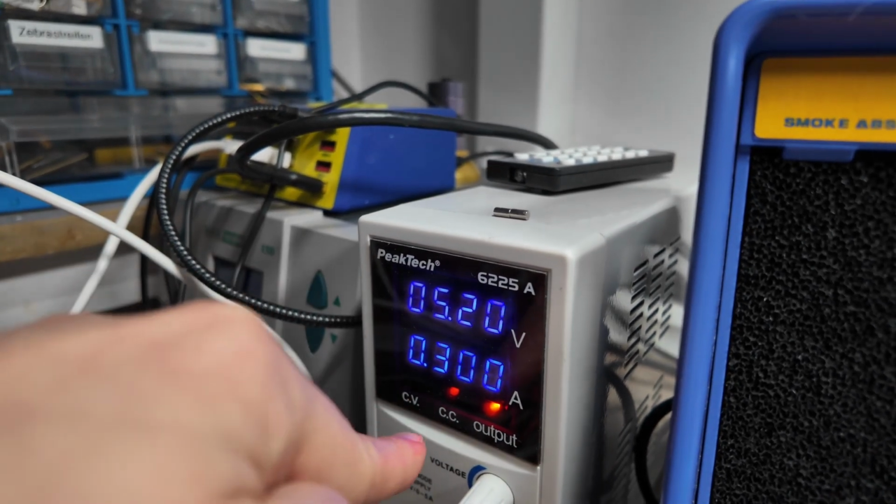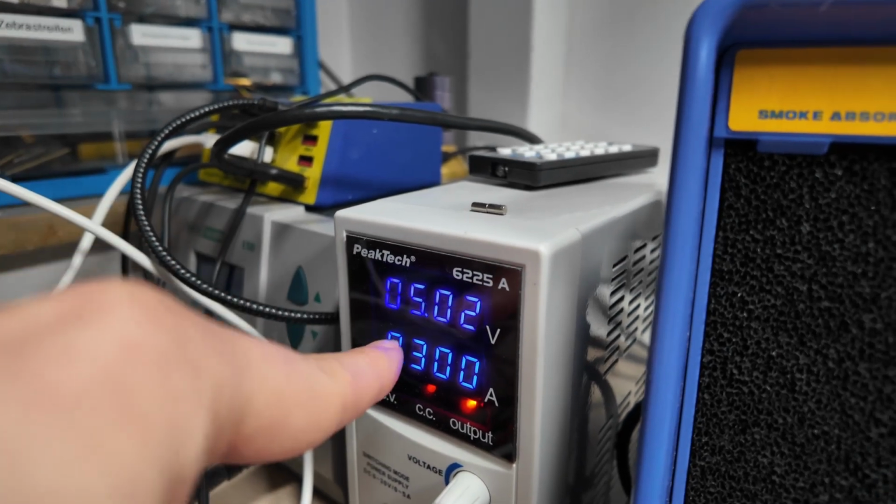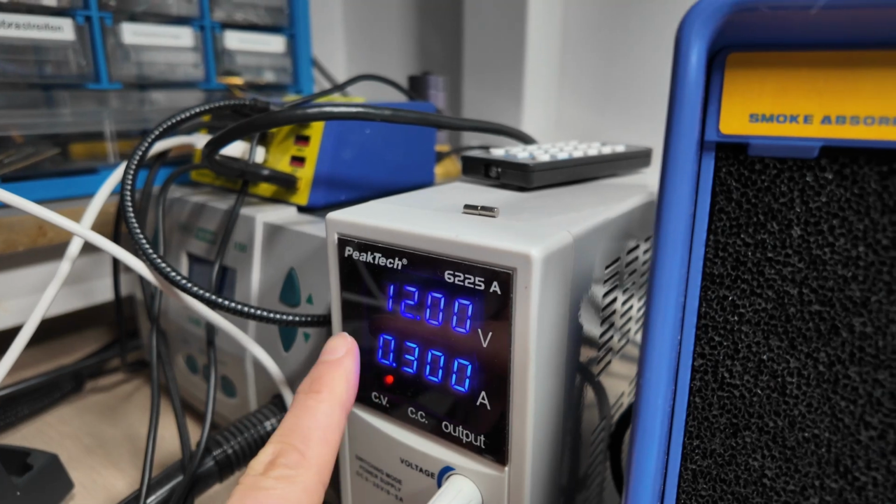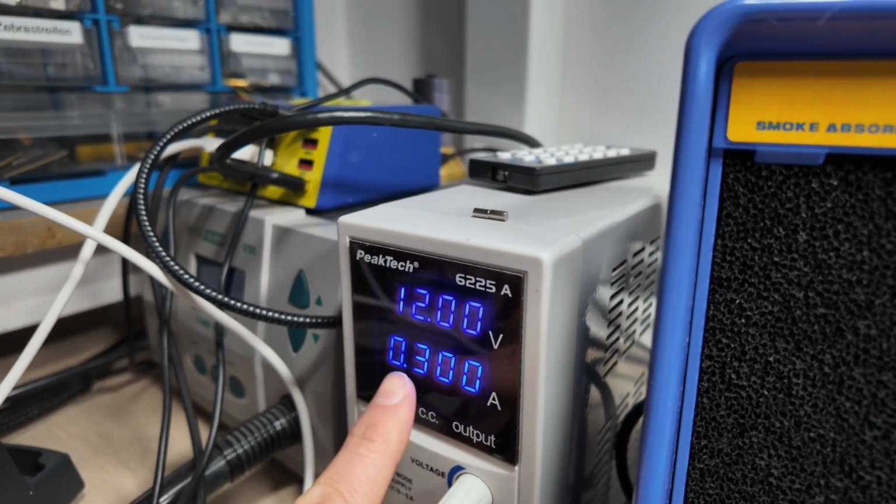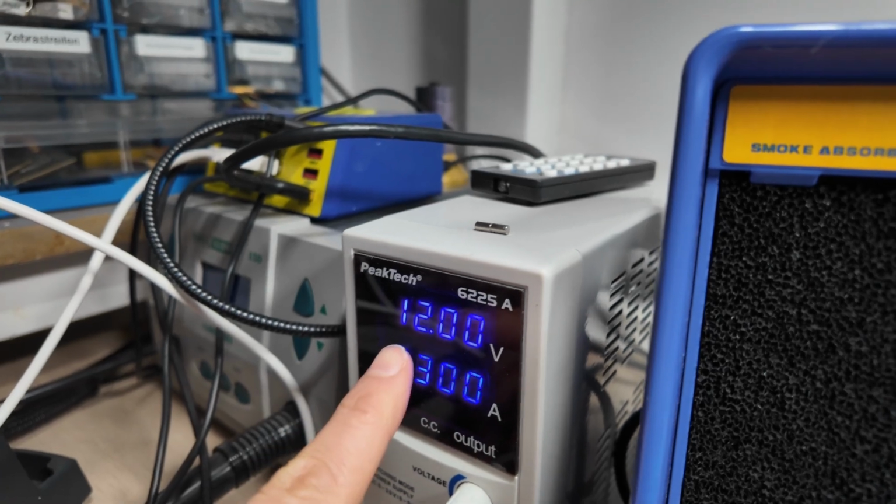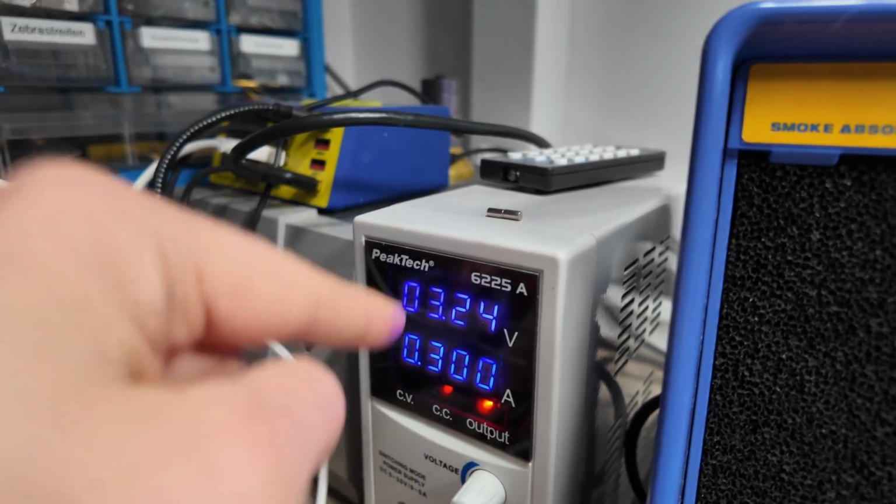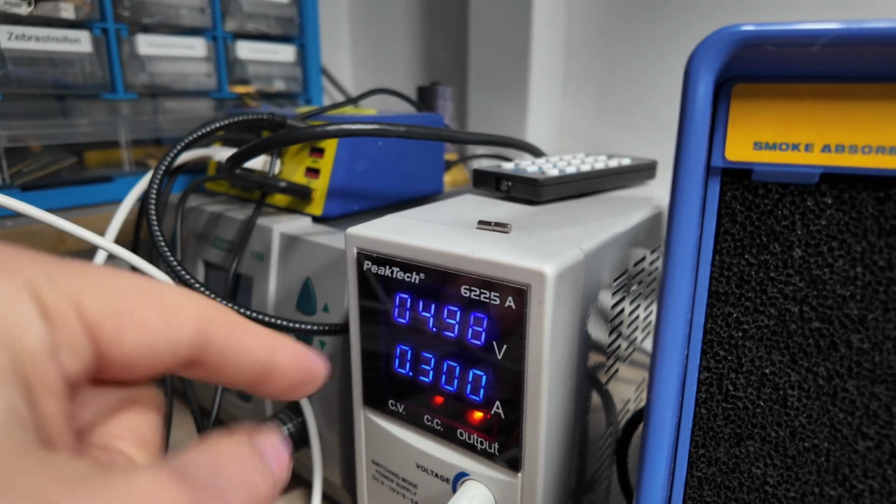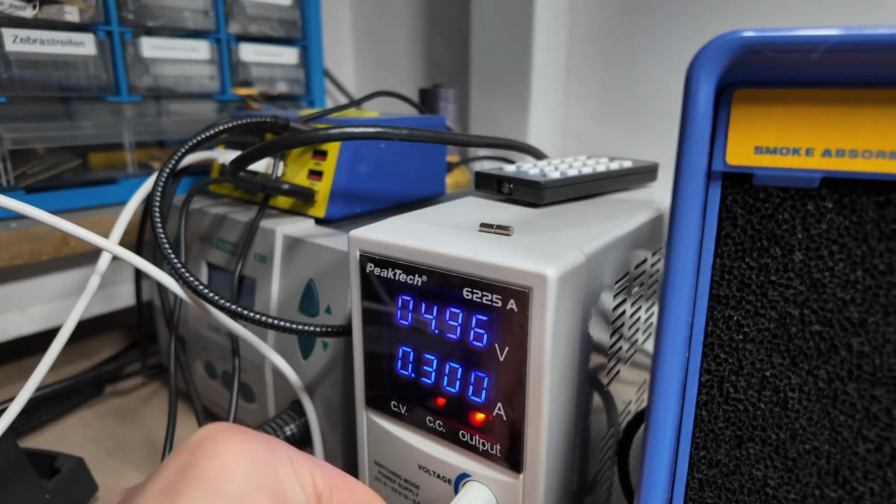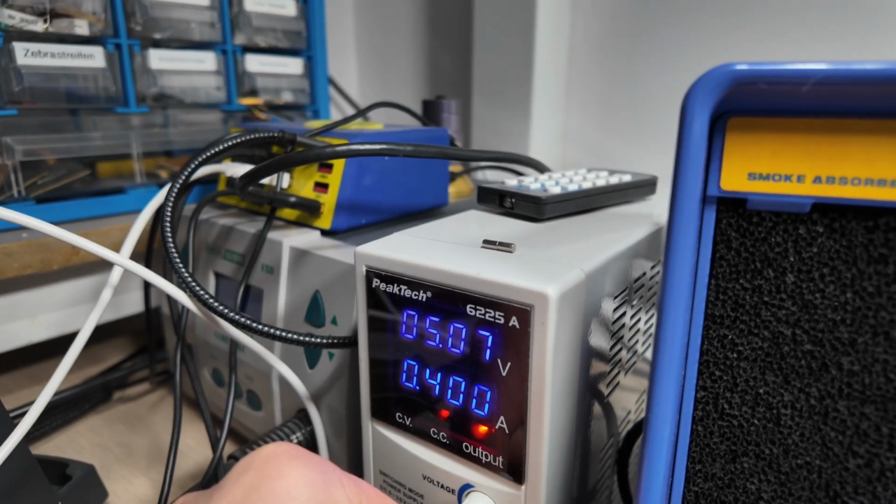And as you can see, it's pulling the complete 300 milliamps. But what you also see is the voltage. Let me switch it back. So it's normally 12, but to give us the limit of 300 milliamps, it has to reduce the voltage. That's just Ohm's law in this case. So when we power it on, the voltage drops to 5 volts to keep our 300 milliamps limit. When we reduce it to 200, you see it's slightly changing the voltage accordingly.